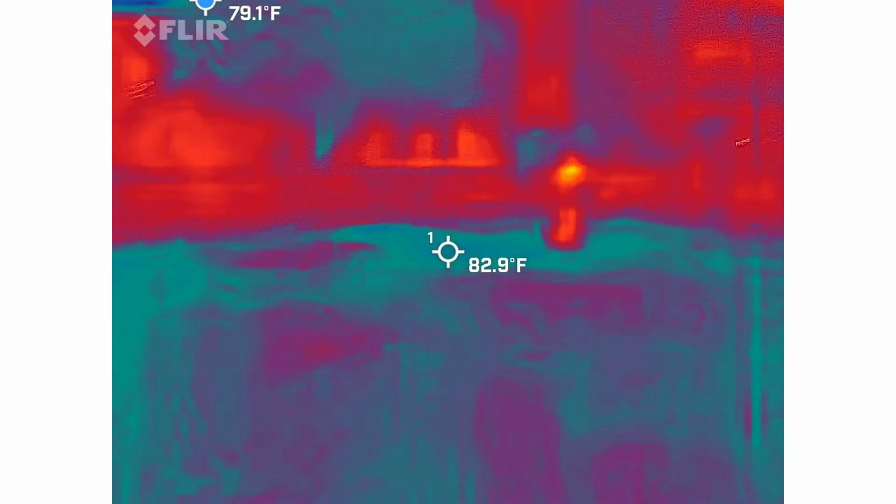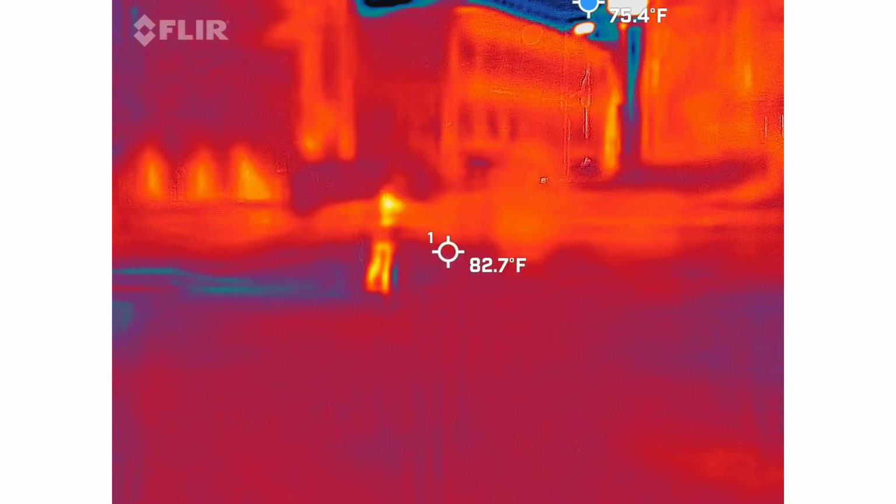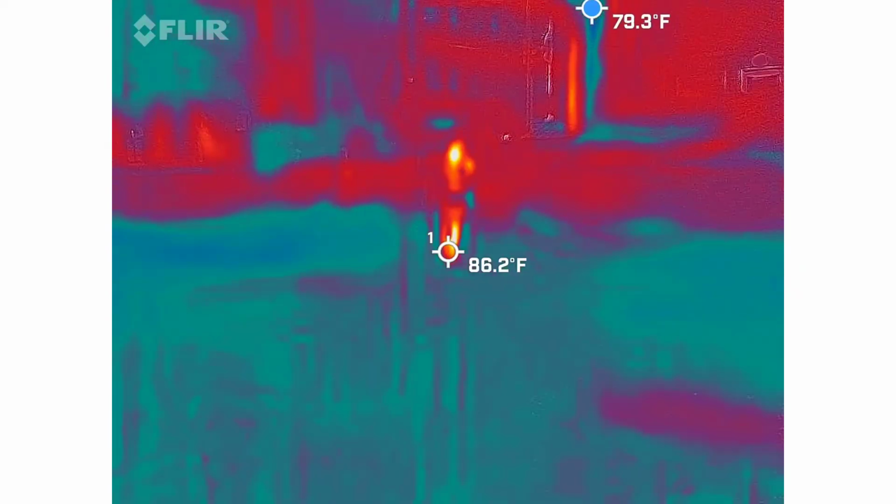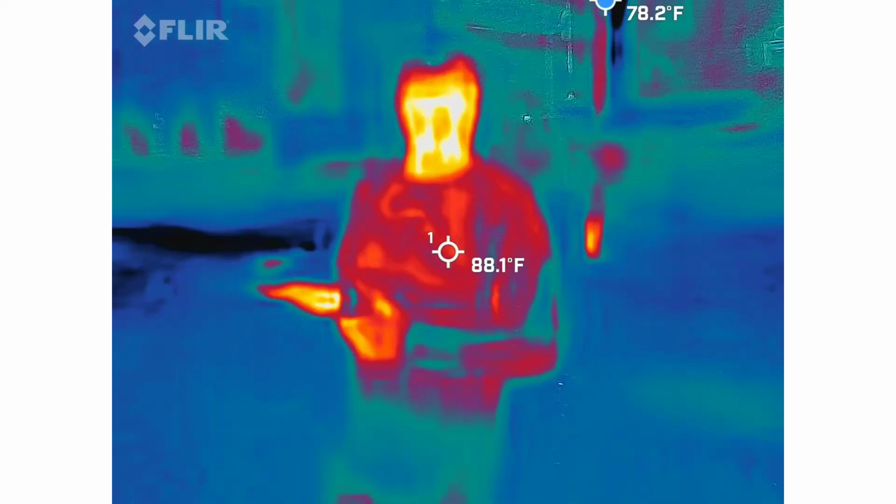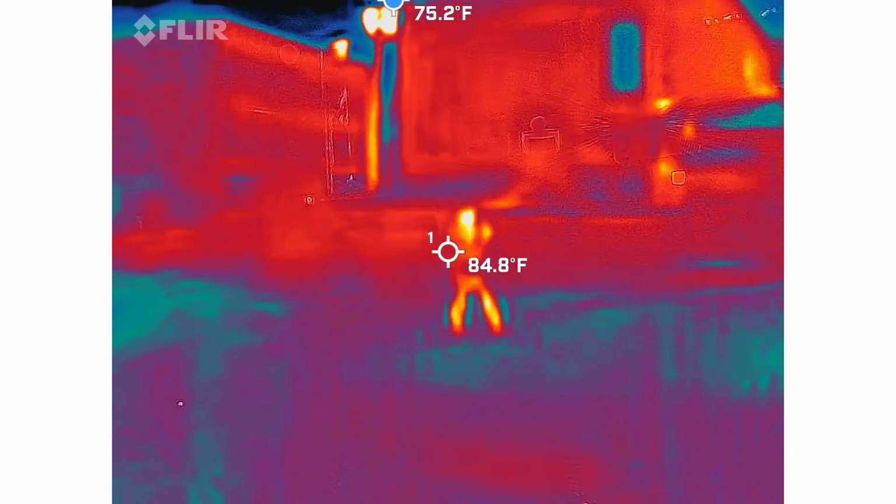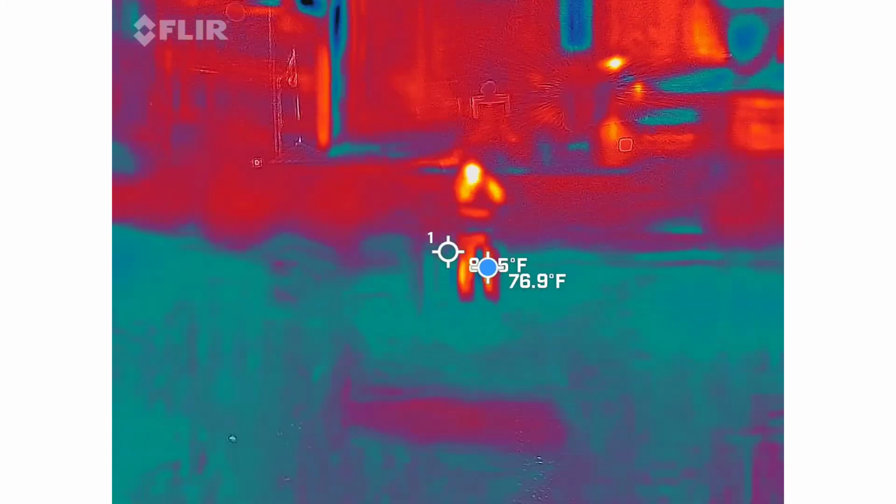Yep, that's it. If you find something cool in there, come find me. What am I really looking for, though? Blue spots. I'll show you some examples. Easy to show because I already posted on Facebook.